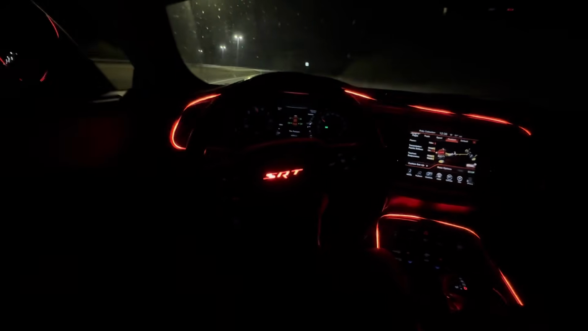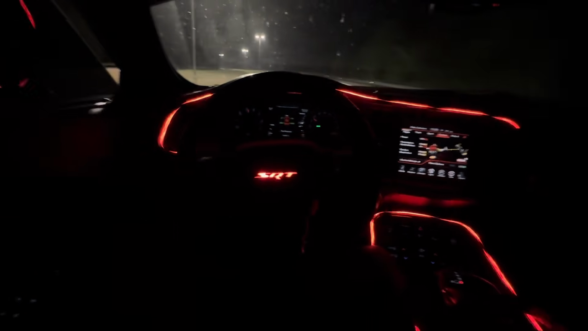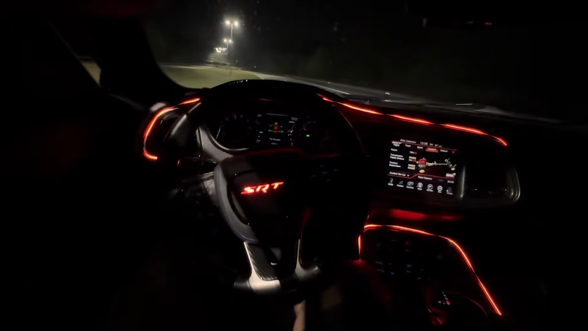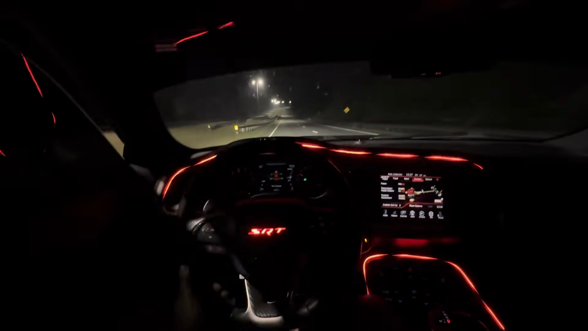Windows up just a little bit. It feel good though. I'm just trying to make sure y'all can hear. Oh, is that a turtle? Oh no, it was a possum. Let me let the sunroof back. I know it's gonna be windy, but you can hear a lot when the sunroof goes.